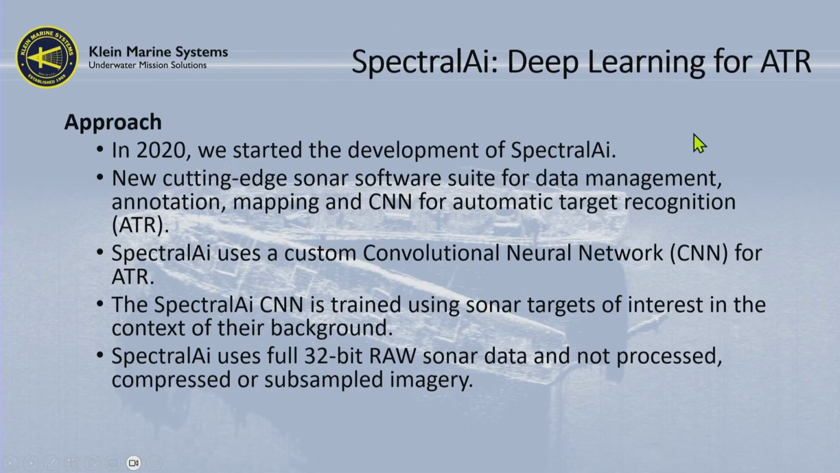We used a deep learning model for ATR, which stands for automatic target recognition. We started doing this about 3.5 years ago, and we designed new cutting-edge software which does interface into HiPAC. We're busy working with HiPAC at the moment to take the products into the target editor. It uses a convolutional neural network for automatic target detection, and we train the CNN using sonar targets of interest in the context of their background.